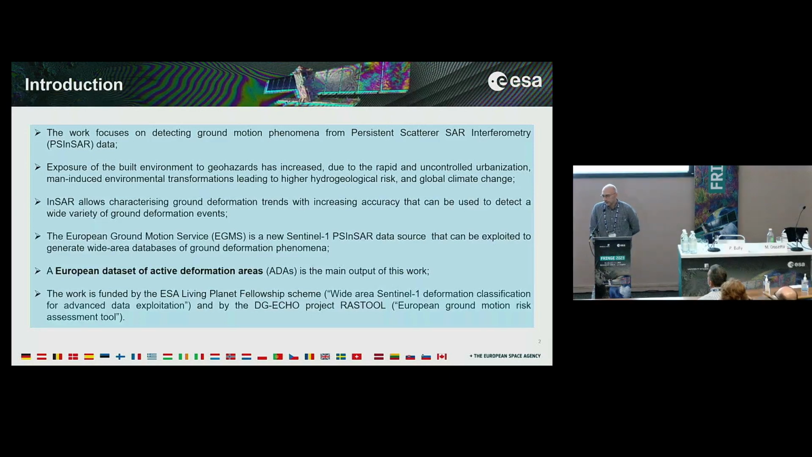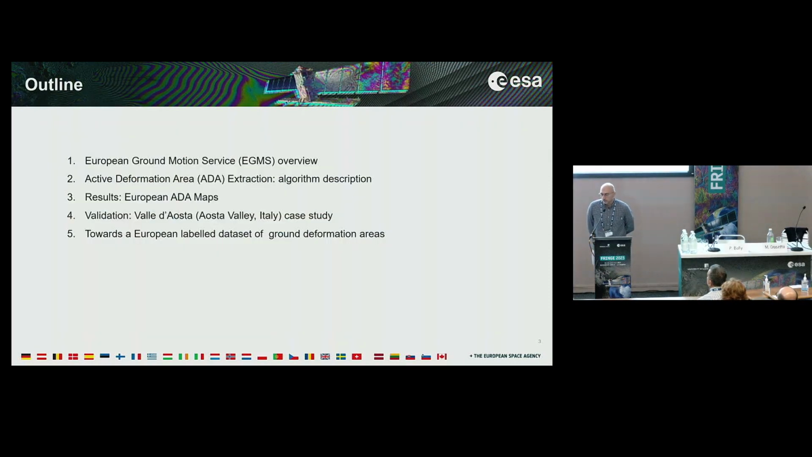This activity is in the frame of two projects. The first one is a Living Planet Fellowship, Wide Area Sentinel-1 Deformation Classification for Advanced Data Exploitation. The second is a DG ECHO project, TRUST TOOL, a European Ground Motion Risk Assessment Tool. We will see first a description of the algorithm for the extraction of active deformation areas, which we indicate with the acronym ADA.